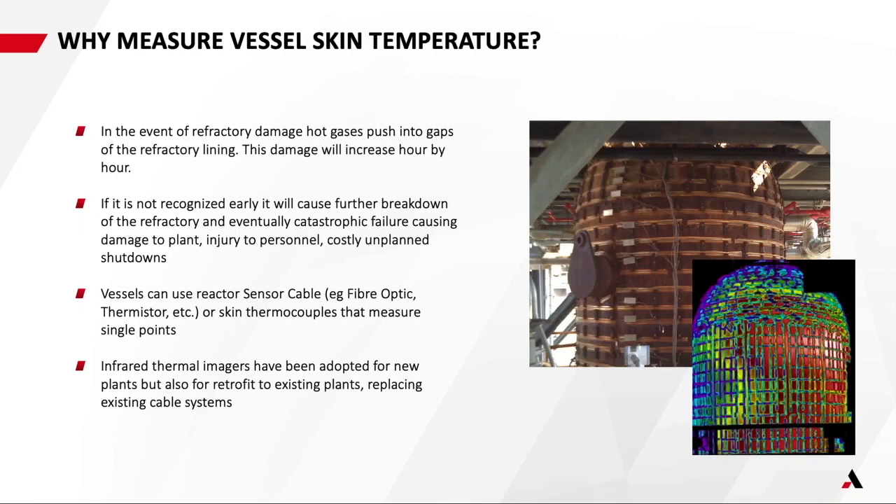The current monitoring methods for that include sensor cable, so that can be fibre optic, thermistors, it can be thermocouples, that measure single points. They're wrapped around the vessels, but they measure only a single point. So you've got large gaps in between those points, which could be the area that you have a seriously high temperature. The infrared thermal imagers have been increasingly adopted on these gasifiers, but also retrofitted to existing plants.